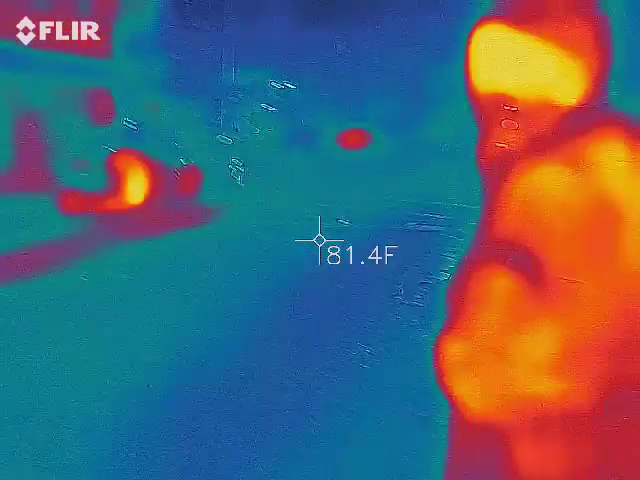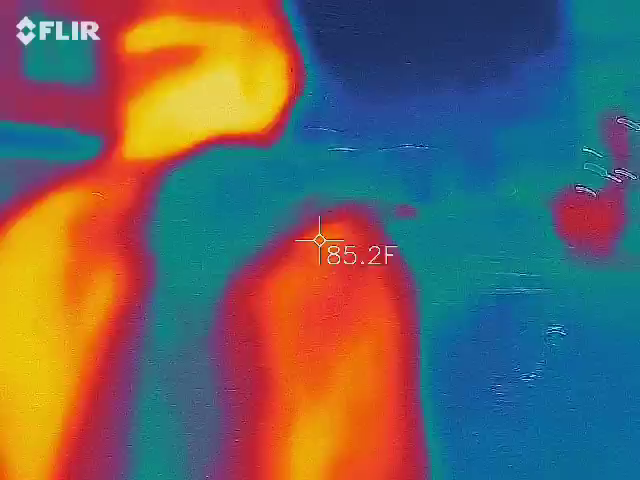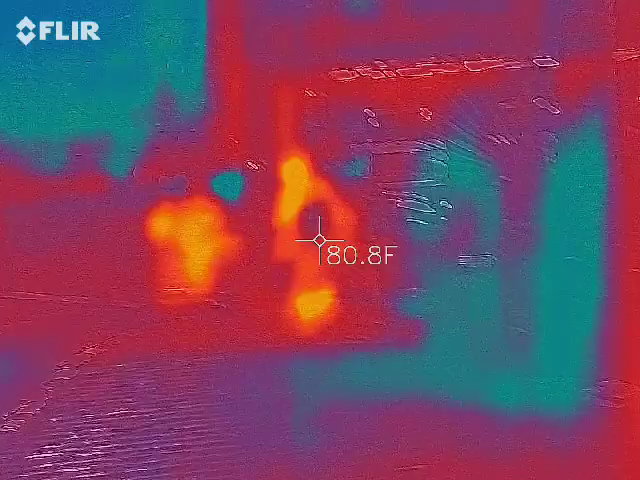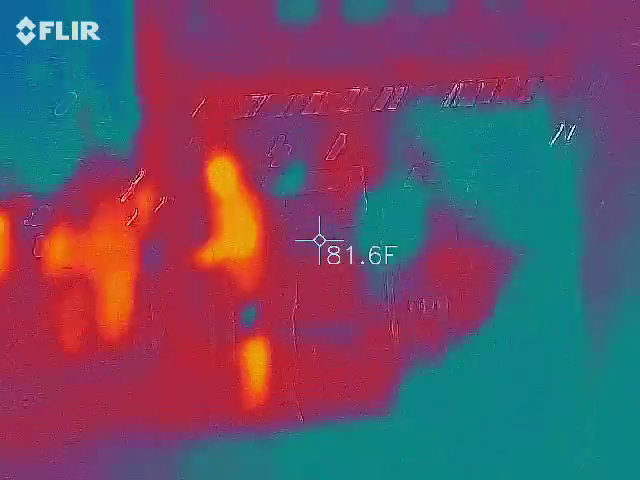Oh, Gina's supposed to be in the front. Here's the alleyway. Go ahead to the front. Hey, dude, you gotta be in the front. No, you gotta do as you're told. That's your job.